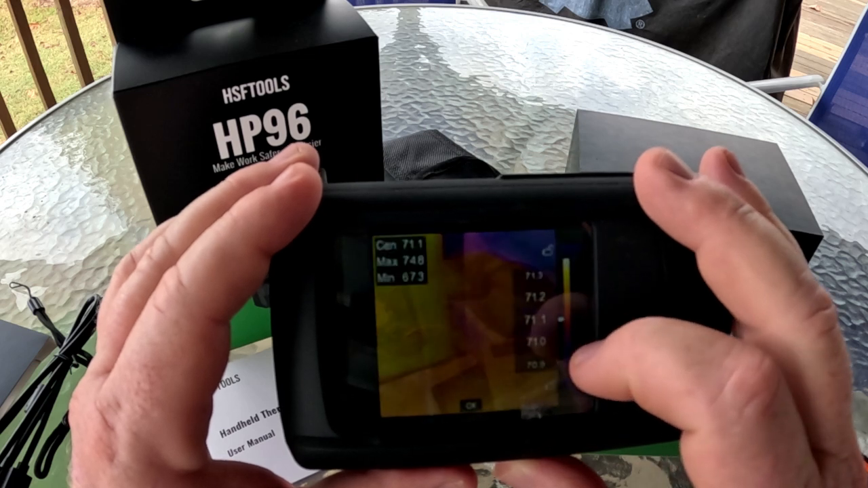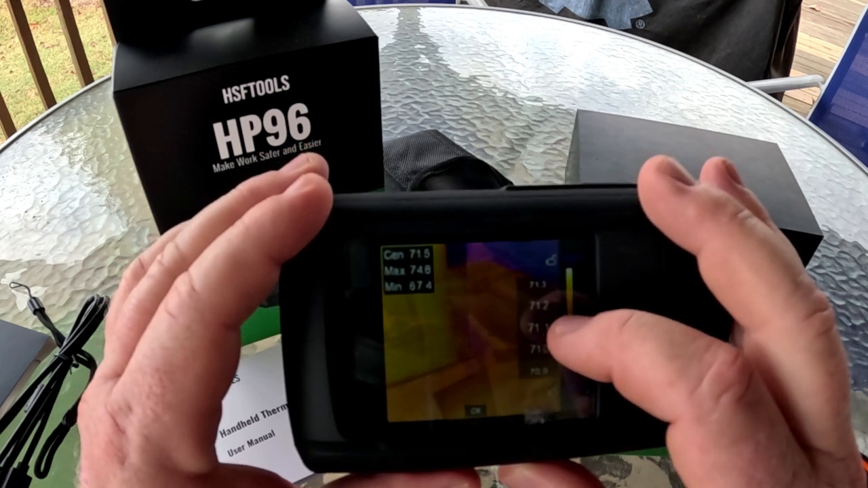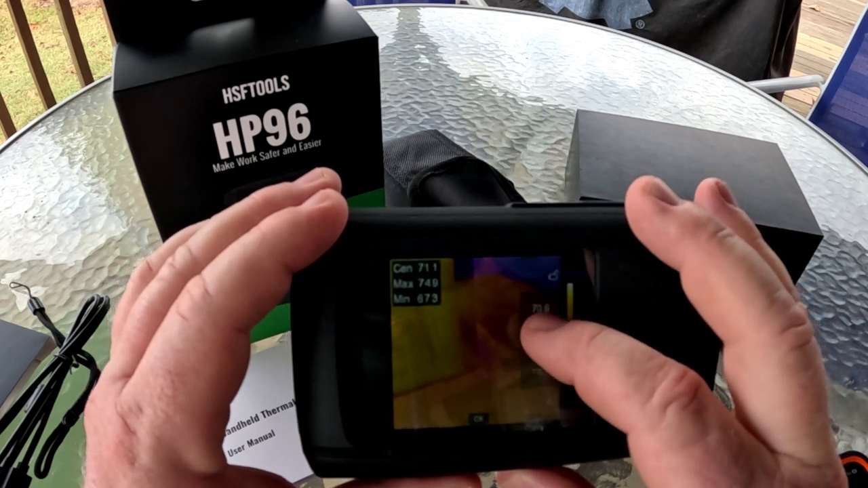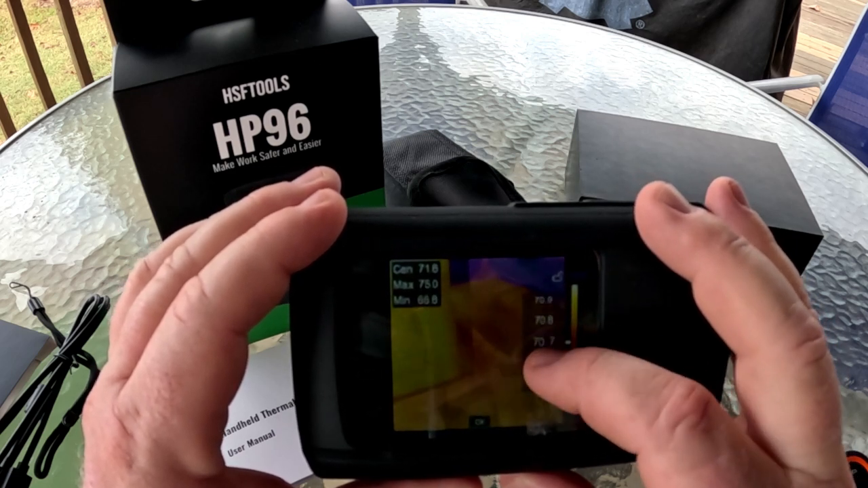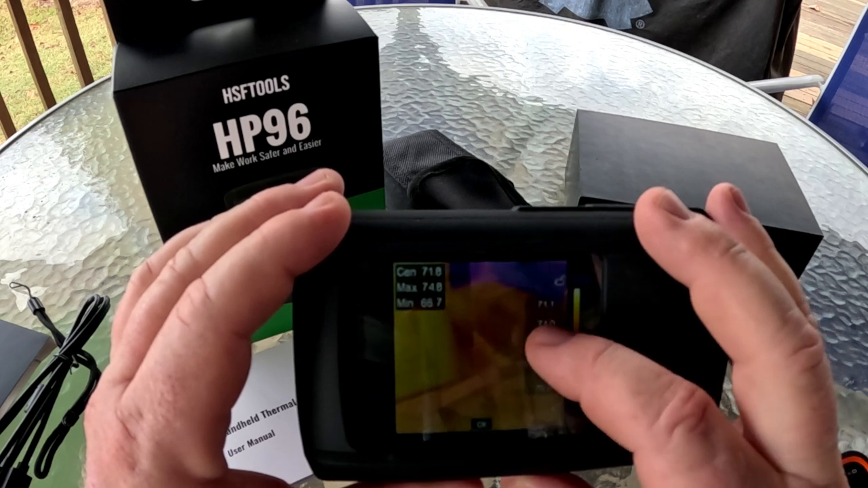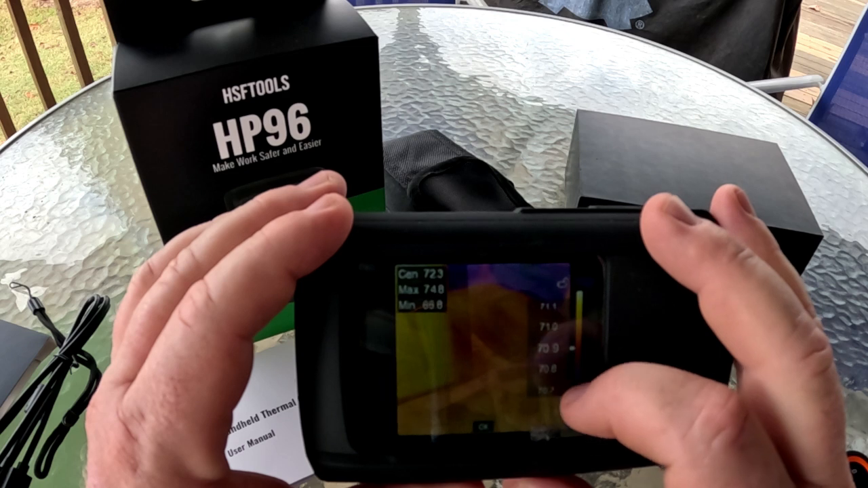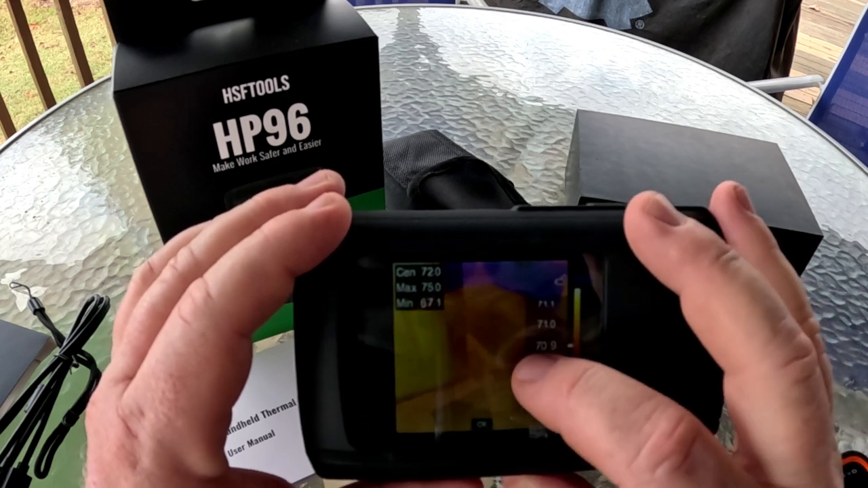Then you can set a temperature scale. I have to read on that a little bit, but I think you can set a midpoint range and adjust how you want your scale to appear. So I'm going to set that back to 70.9 because that's where it was at.